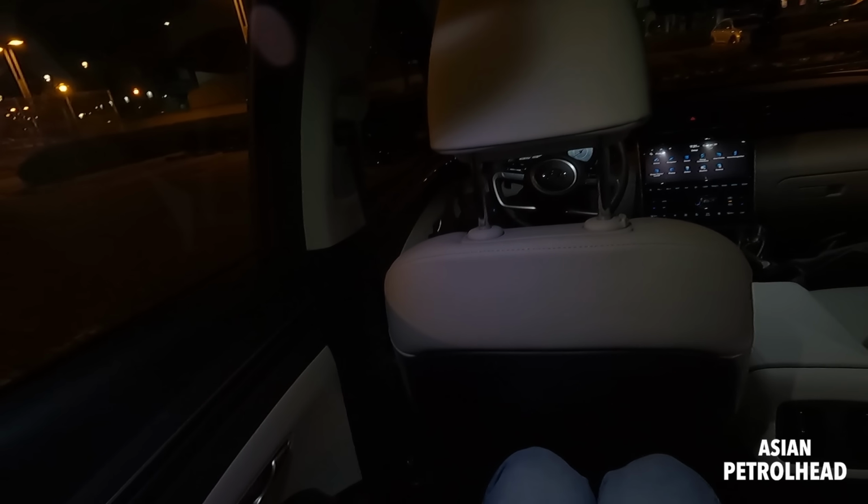All right. Okay, let me also show you the second row seats. We have LED lamps inside all, so it looks quite nice too.